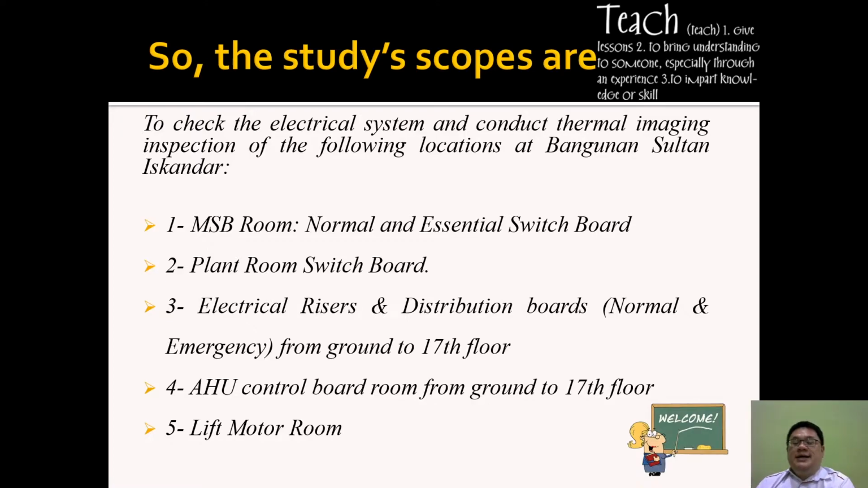So, the scope of this study consists of the locations found at Bangunan Sultan Iskandar. There is a total of 5 locations. Location number 1 is the MSB room, or the main switchboard room. The second one is the plant room or the switchboard. Third is the electrical riser or the DB from the ground floor to the 17th floor, and also the air control room from the ground floor to the 17th floor, and also the lift motor room.